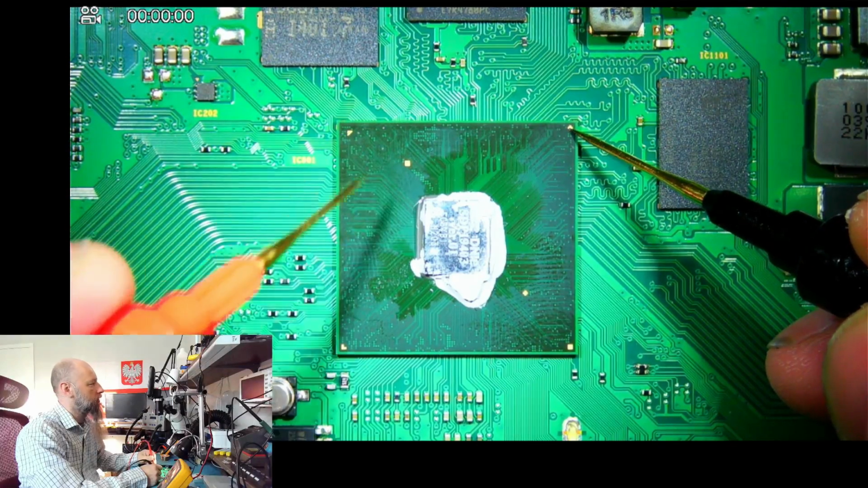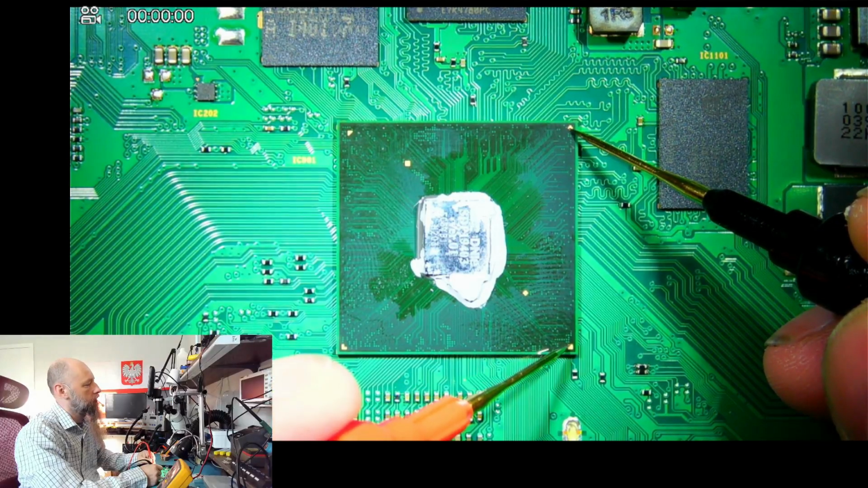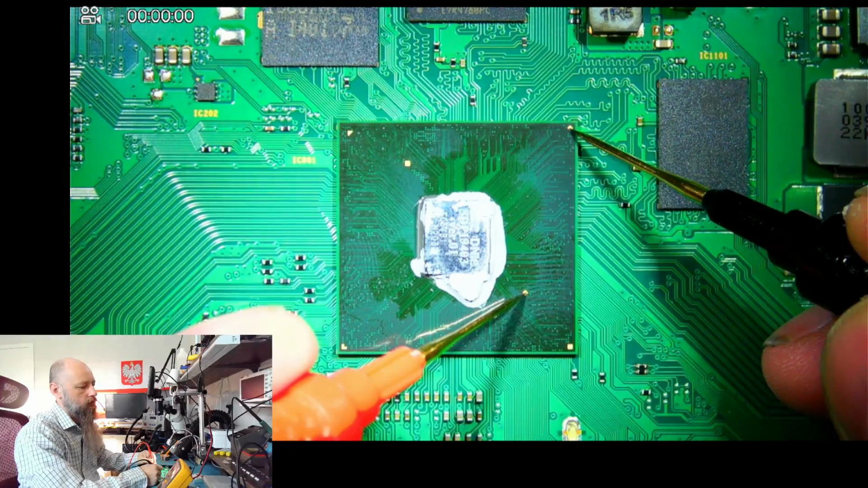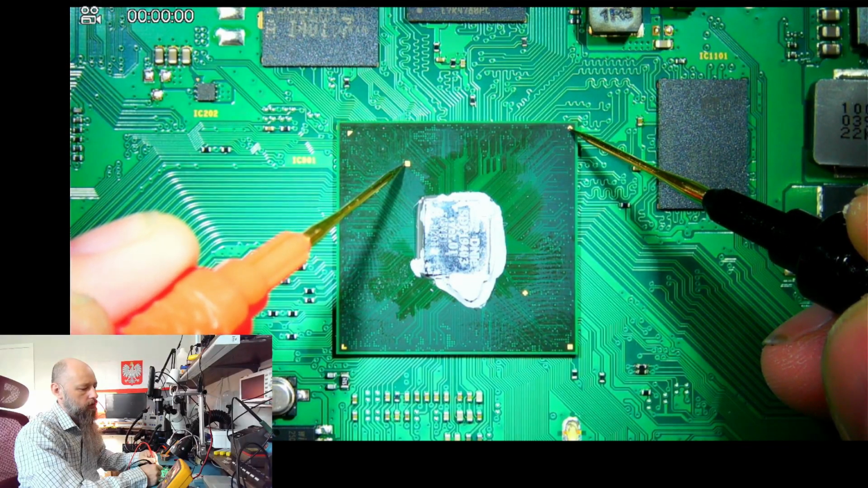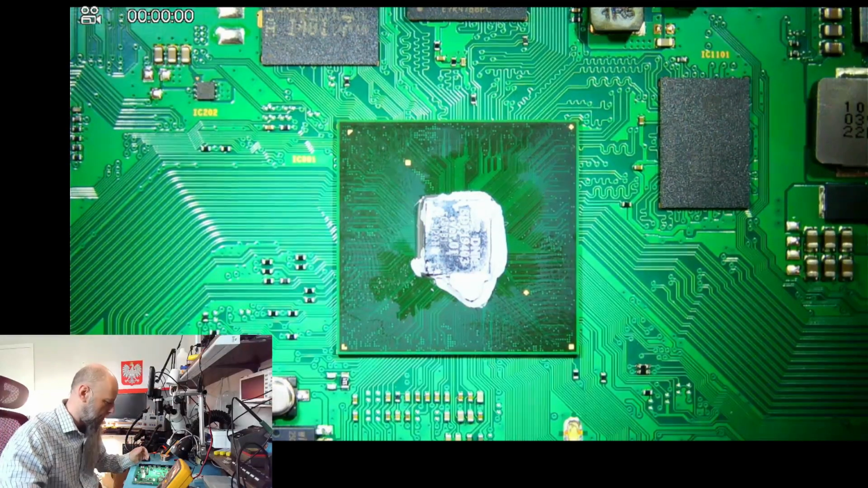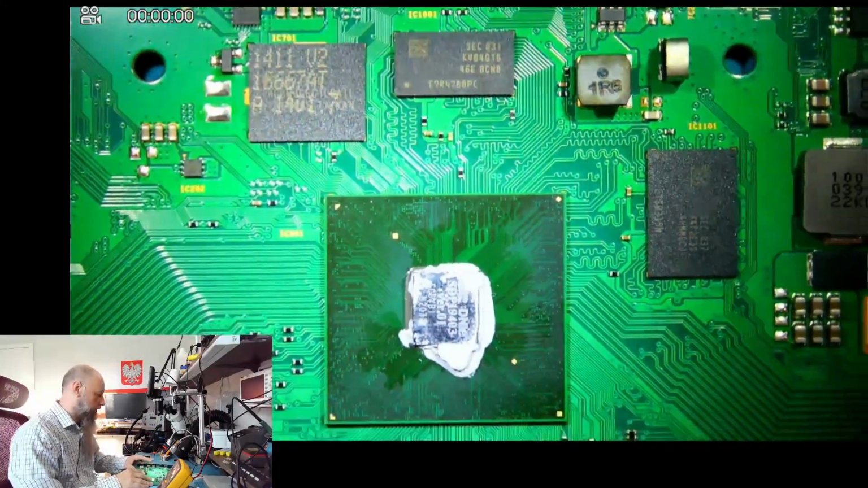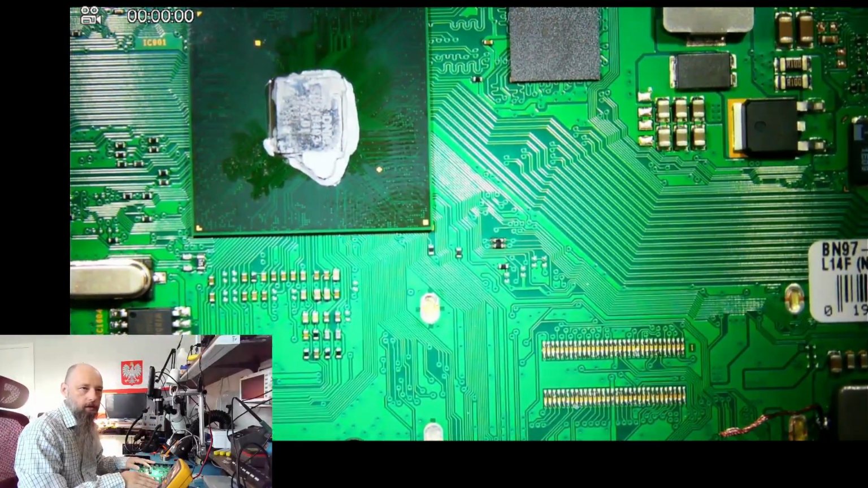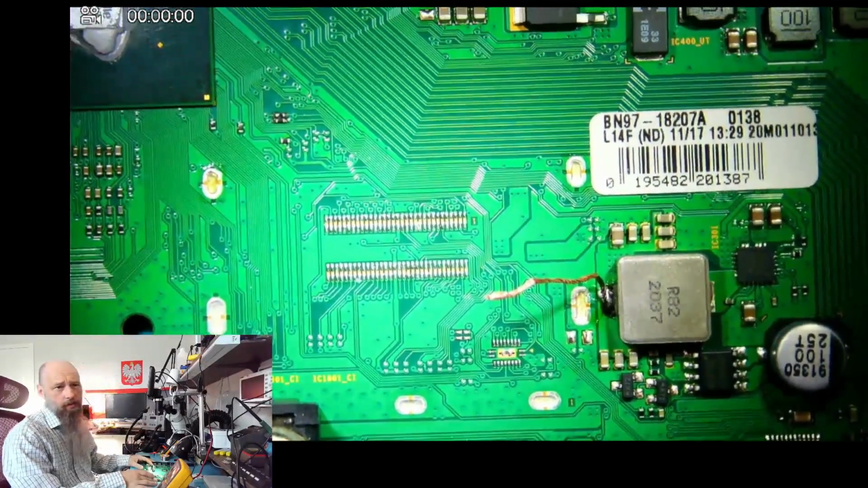Yeah, we have one ohm over here, 1.5 here, 1.5 here, 1.2, and 1.1. Is that good? We don't know, but it's low. It's worth mentioning, because that's something you can check on the working board. If anyone in the audience has this board, if you don't mind checking that for me and posting in the comments, that'd be awesome, because at this point I'm just curious.